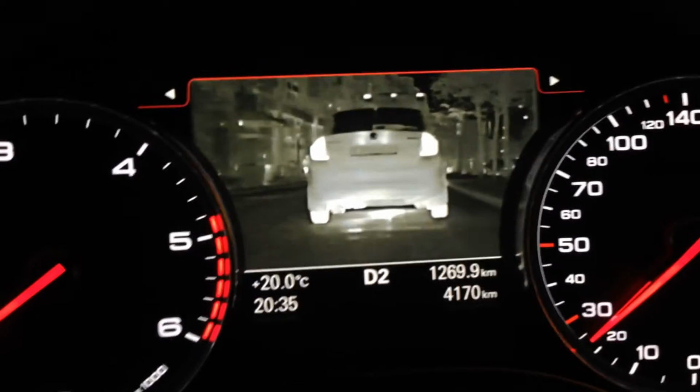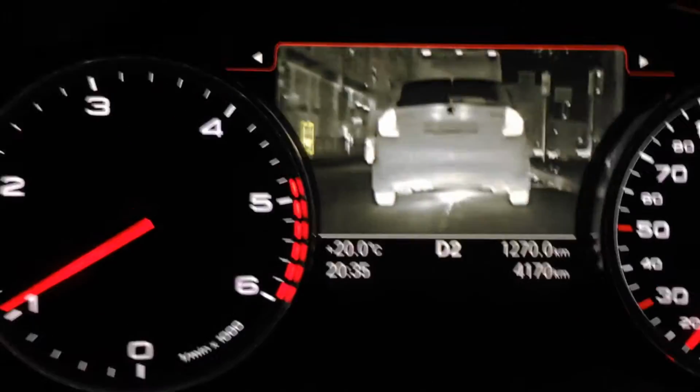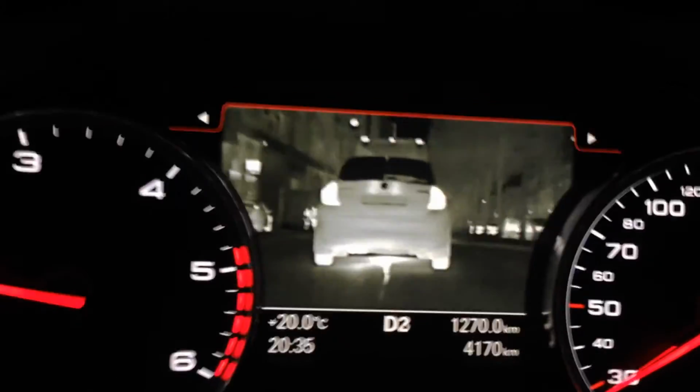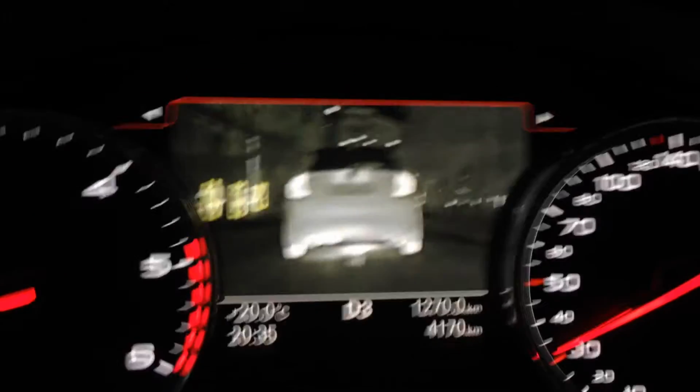And also things like your sat-nav directions. You obviously get the audio directions and you also see it on the map on the screen that's over on the left in the middle of the dash, but it also pops the arrows up and says 3.1 kilometers, and shows an arrow to the left or whatever it would be.